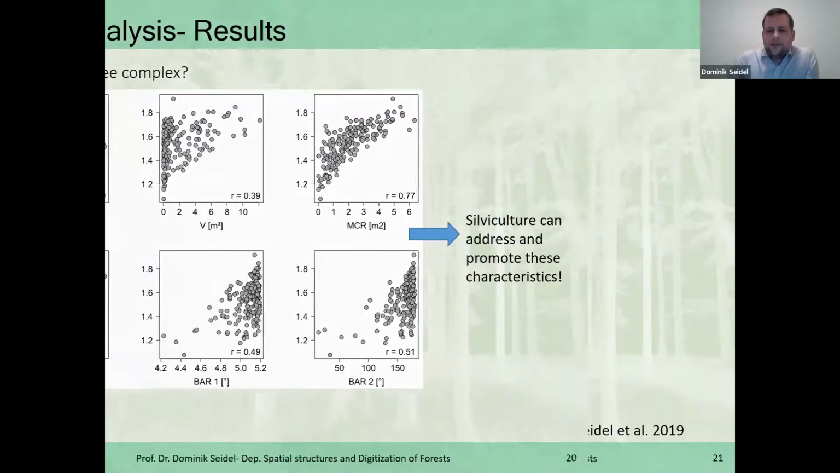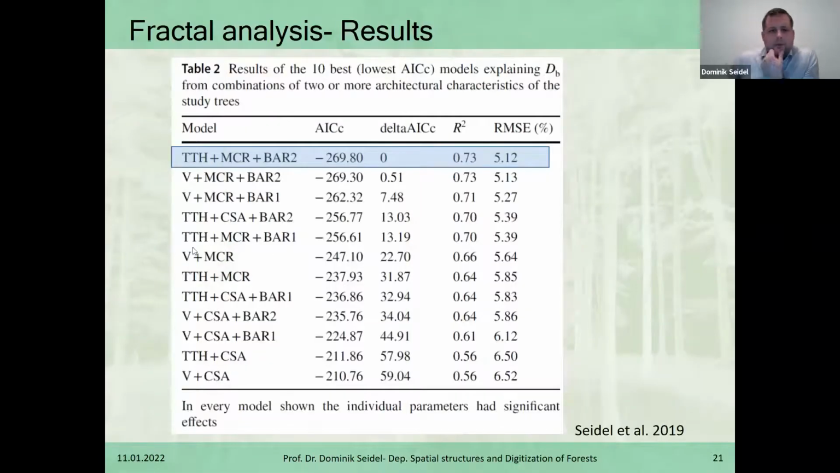And by testing that statistically, we could show that a model that combines the height, so the vertical extent of the tree, the mean crown radius, so the horizontal extent of the tree, and the variation of the branching angles of the second order, so those branches that really spread out from the main branches to explore space.